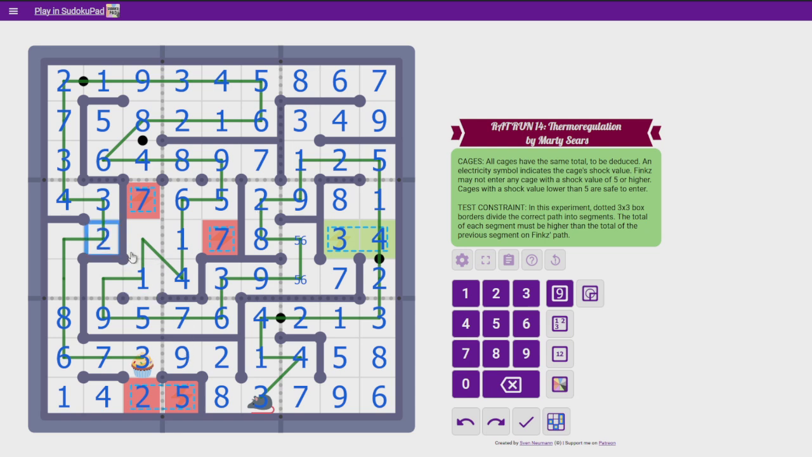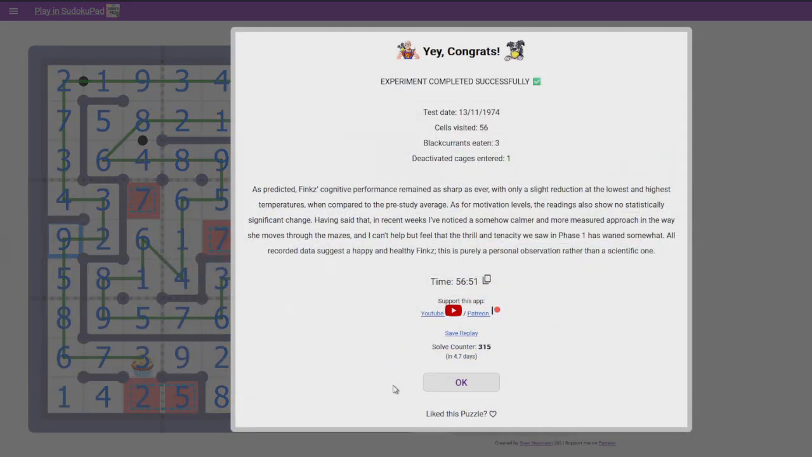2 goes there. 3, 4, 5 go, well, hold on. Ooh, is there gonna be a little thingy here? Hold on. 6 goes where? 6 goes there. Yeah, never mind, that just solves it. 5 goes here. 8 and 9. That was amazing. Wow, that was really good.